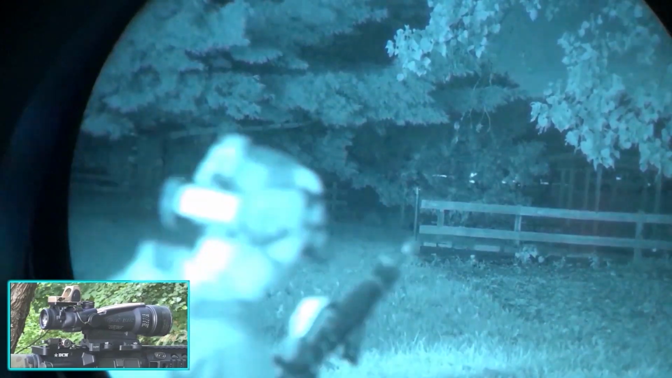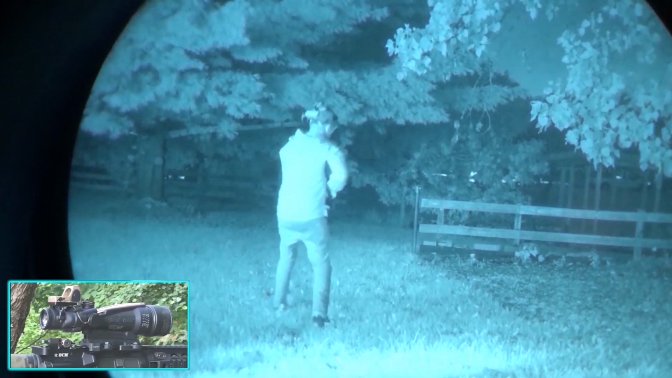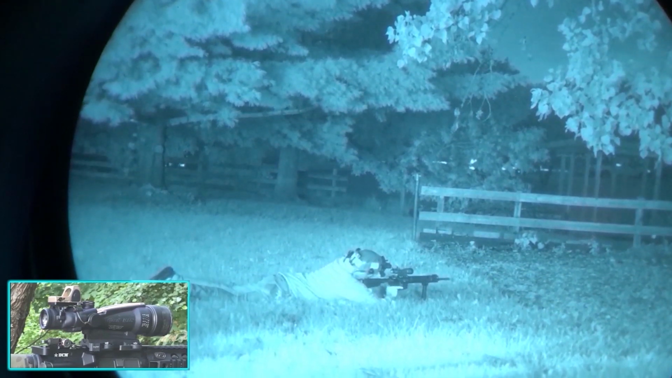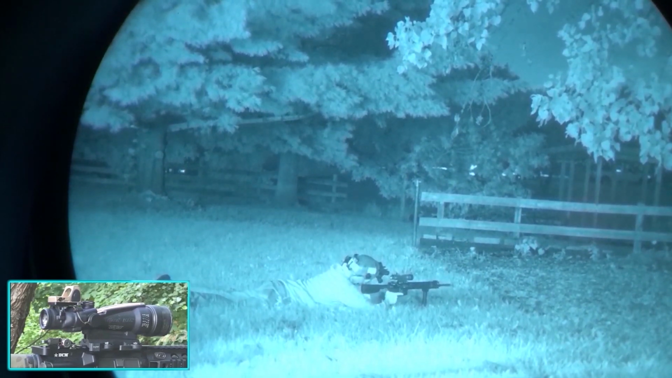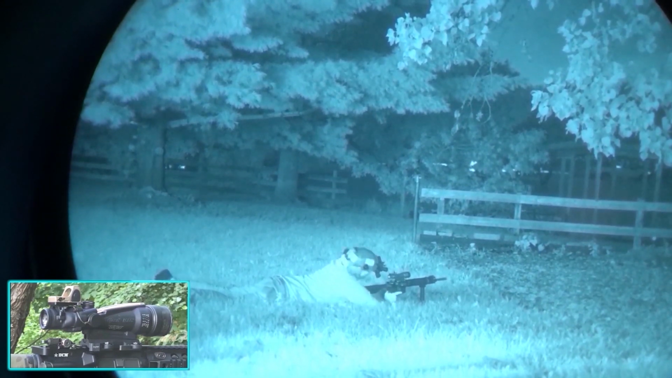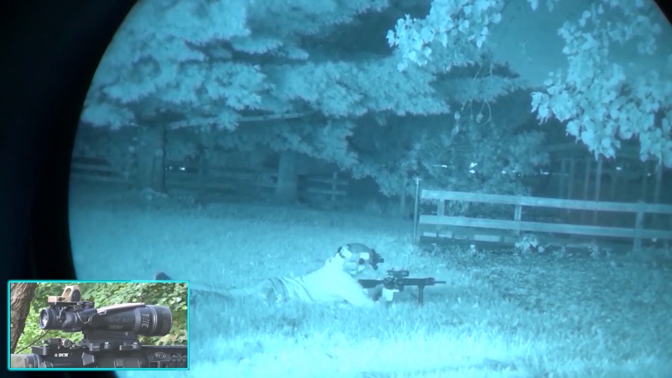A lot of times people say in the prone, it's not usable. Right there. Yep, it's usable. PVS-7 in the prone, RMR up top, usable. Right there. Now, if I come forward, right there. I'm definitely bending my neck a bit, but it's totally usable. I can take a shot.